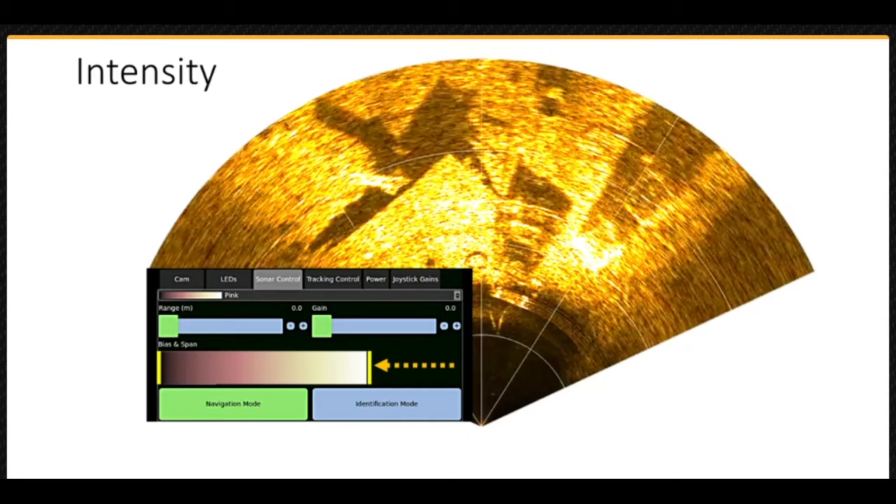As opposed to a cutoff threshold, this action results in increasing the overall image intensity. This can help when looking for dim targets at long ranges. In those situations, you should first attempt to increase the gain.